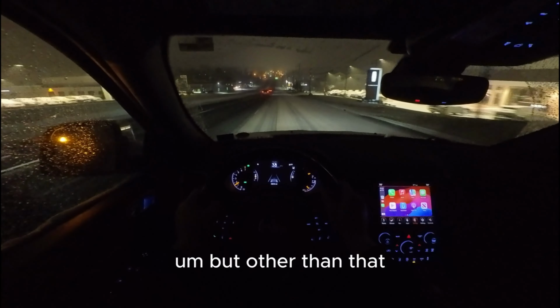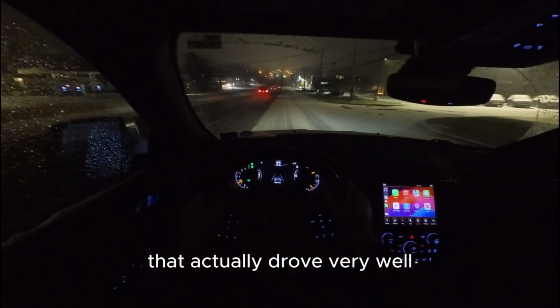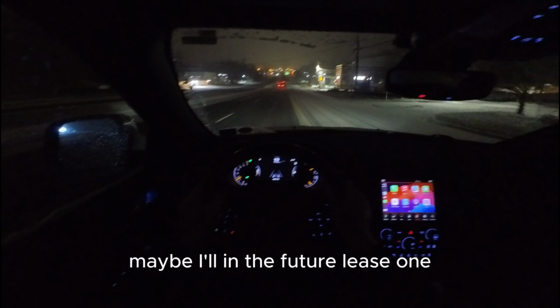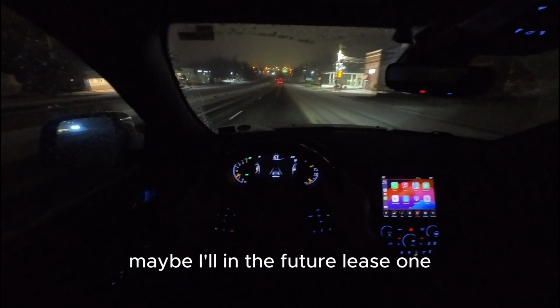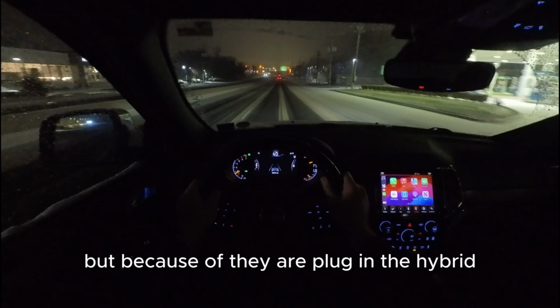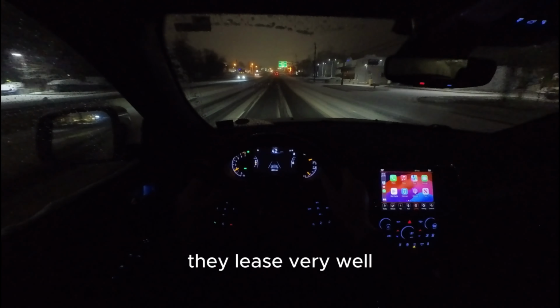But other than that, it actually drove very well. I really enjoyed it. Maybe in the future, I'll lease one. I don't know. But because they are plug-in hybrid, they lease very well.